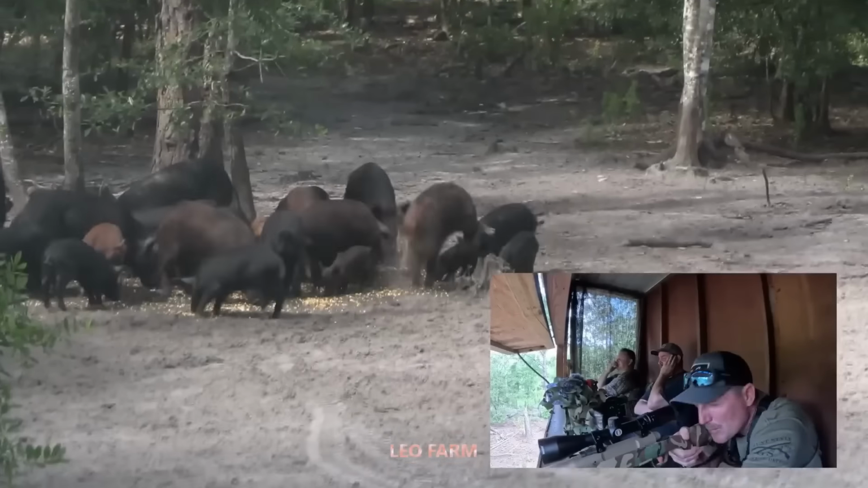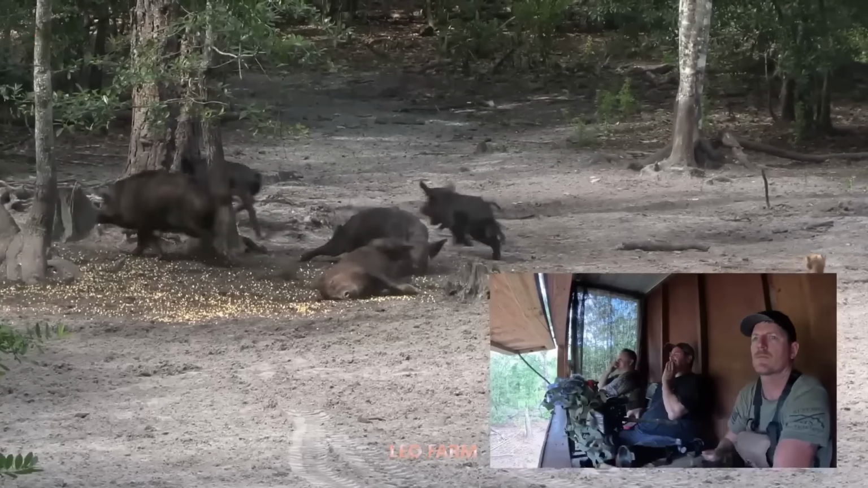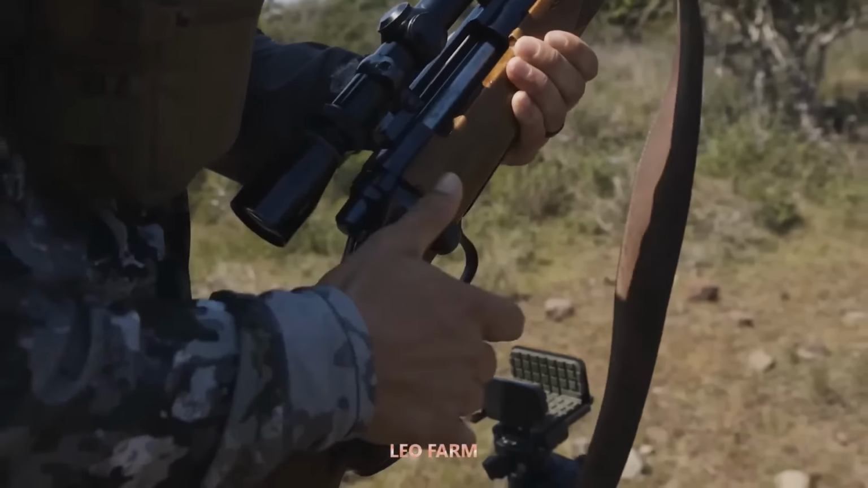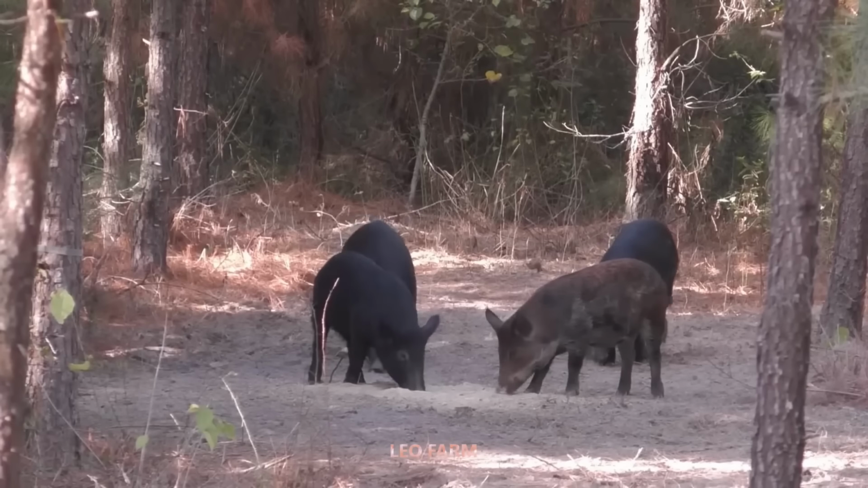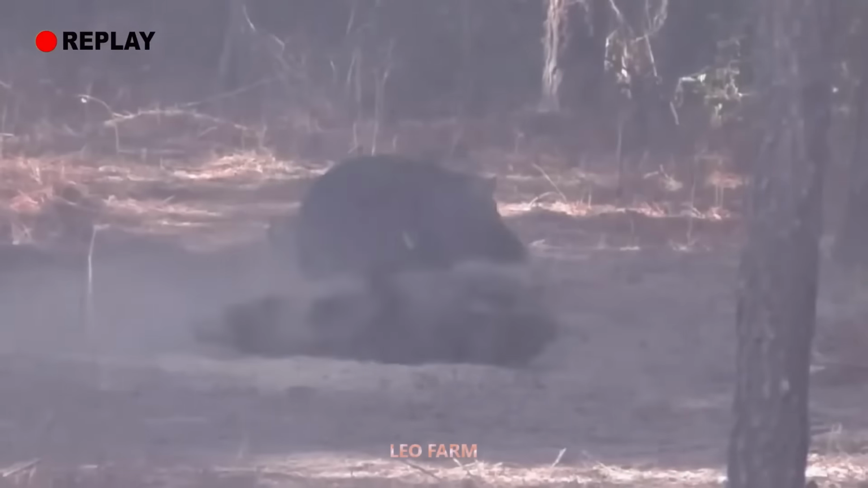The bullet tore through the air, hitting its mark with deadly precision. They never even had the chance to cry out. The deeper we ventured, the darker it became. Then, the unmistakable rustling and snorting of pigs up ahead. They were busy feasting, unaware of the danger watching from behind a tree.